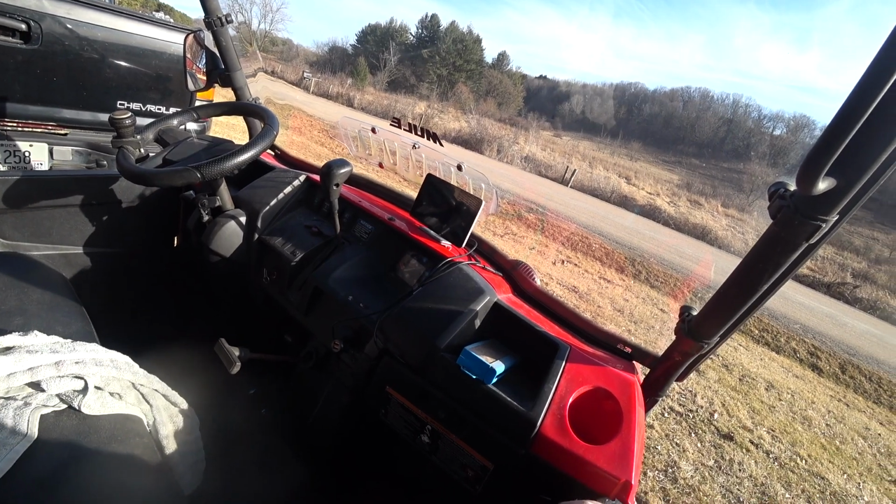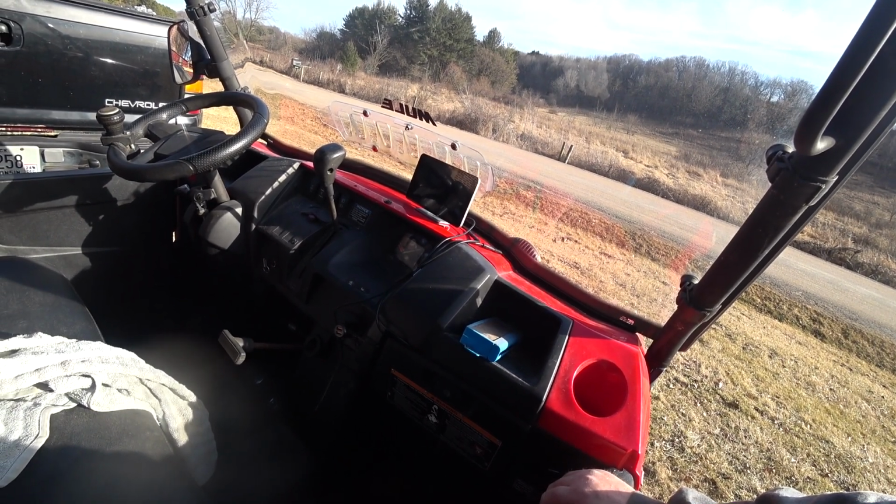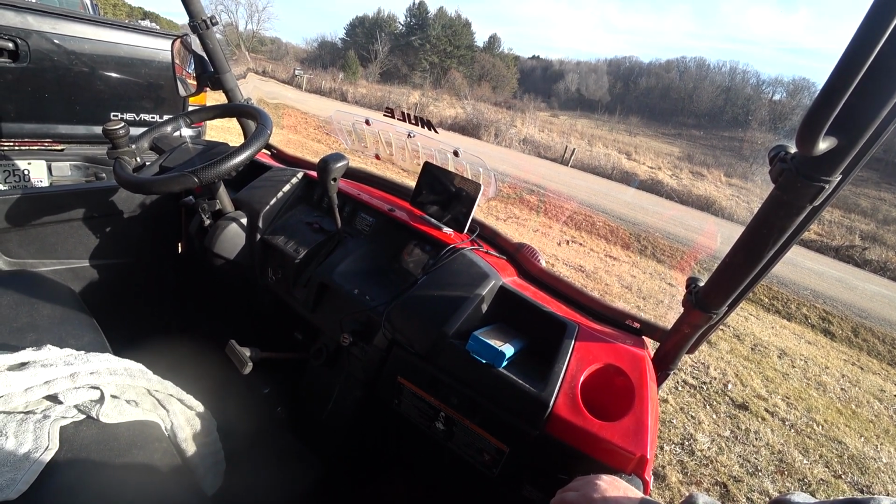All in all, I see some seriously good safety features in use out of this thermal camera. I'm impressed.